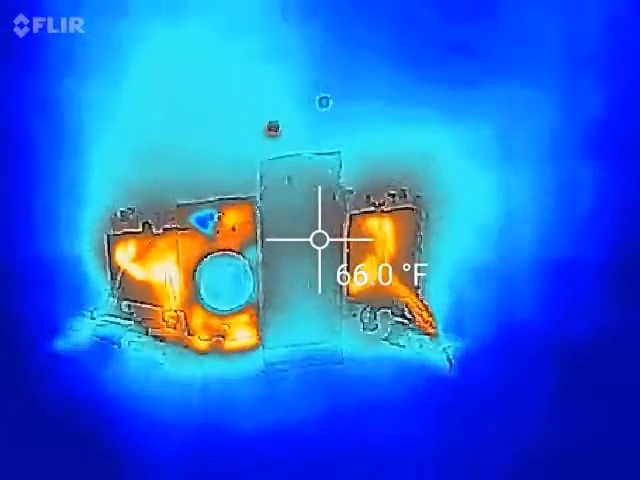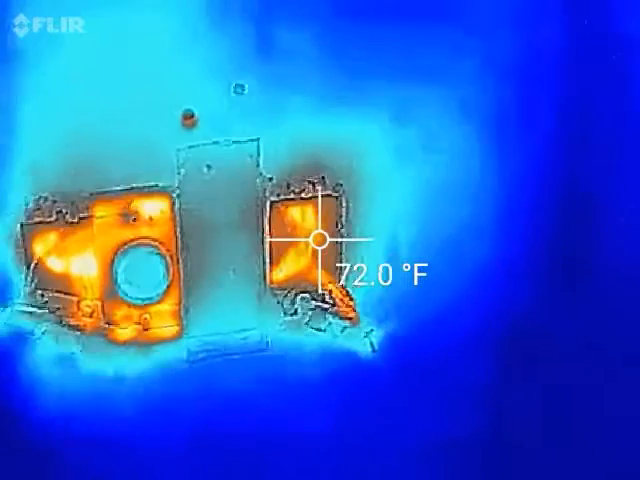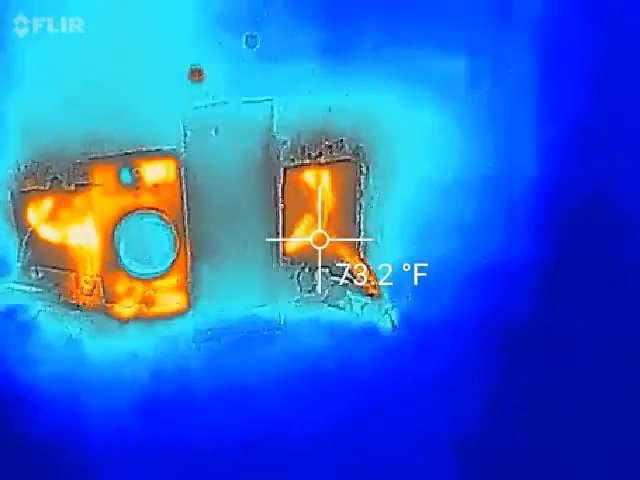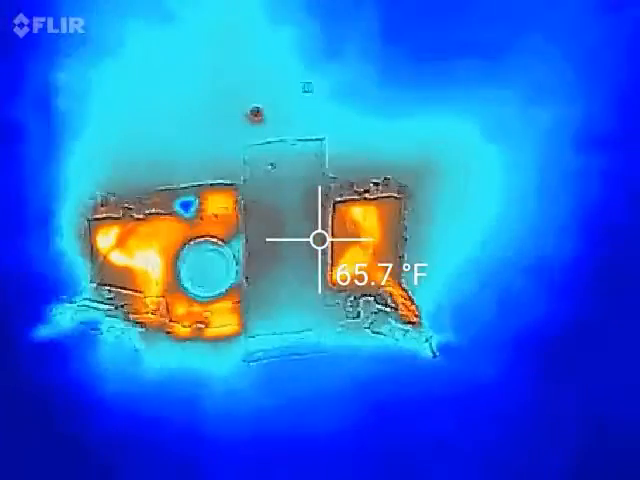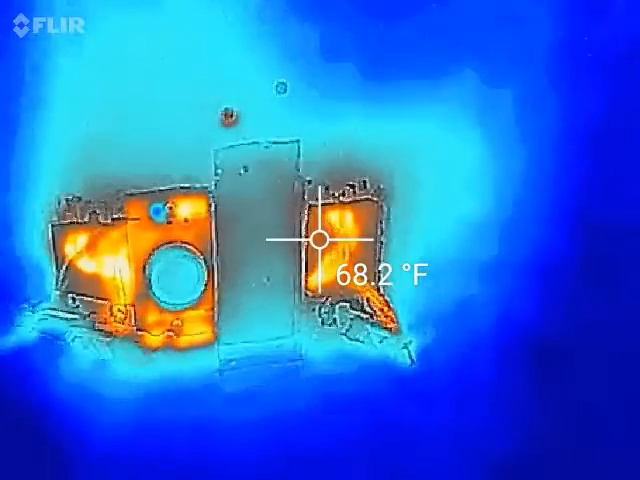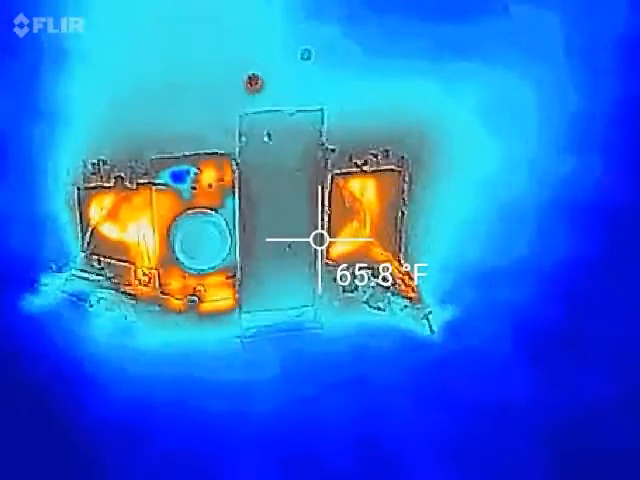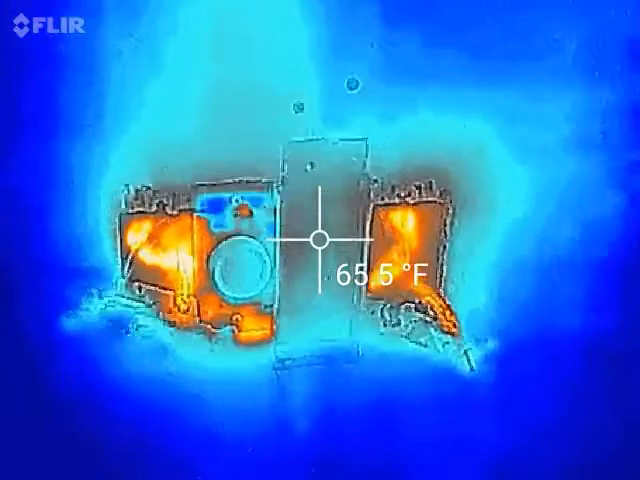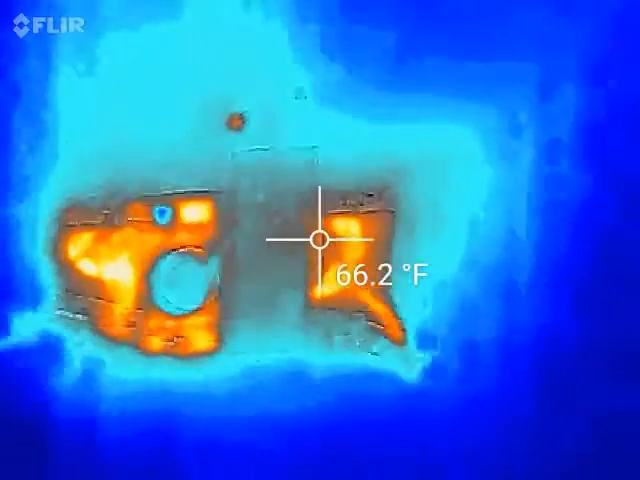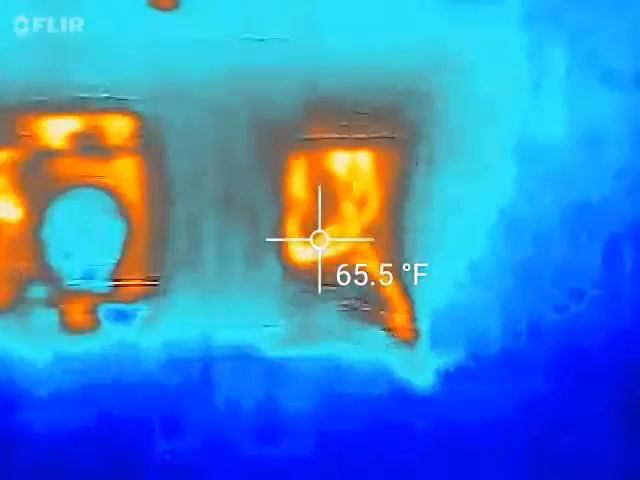All right, well, one of the things I've learned about this FLIR One is it needs to go through kind of a warm-up cycle. So I've plugged it in to the phone, turned it on, and let it sit a couple minutes running before I came over here. This is those wall switches that I've put in a previous video and done a lot of work here. So let's start on the right here.